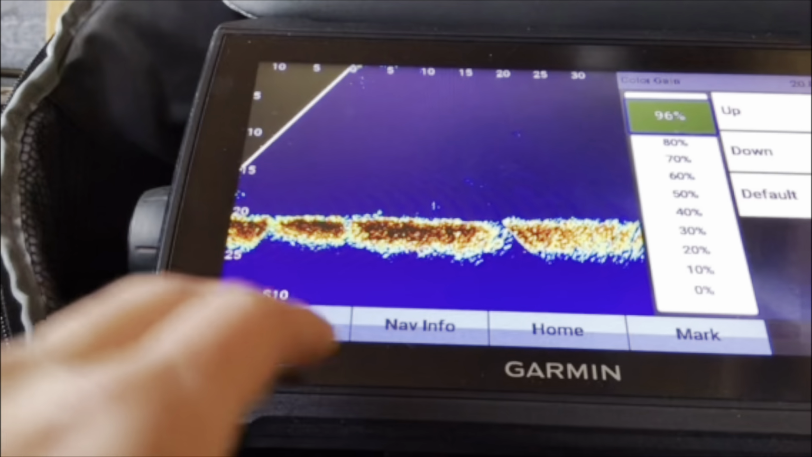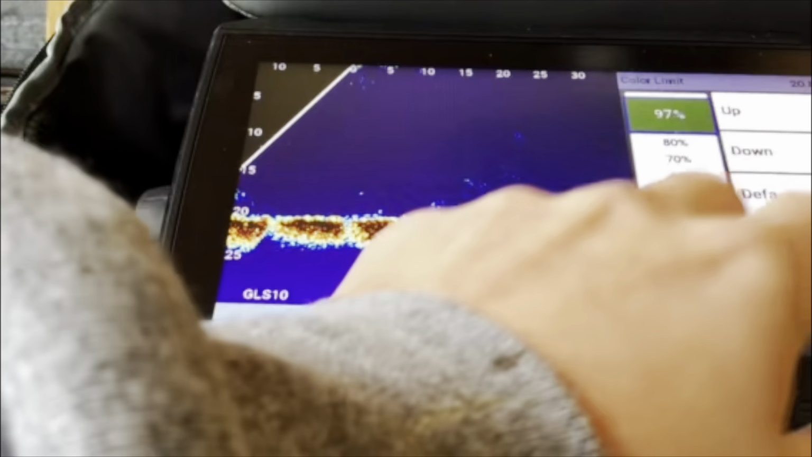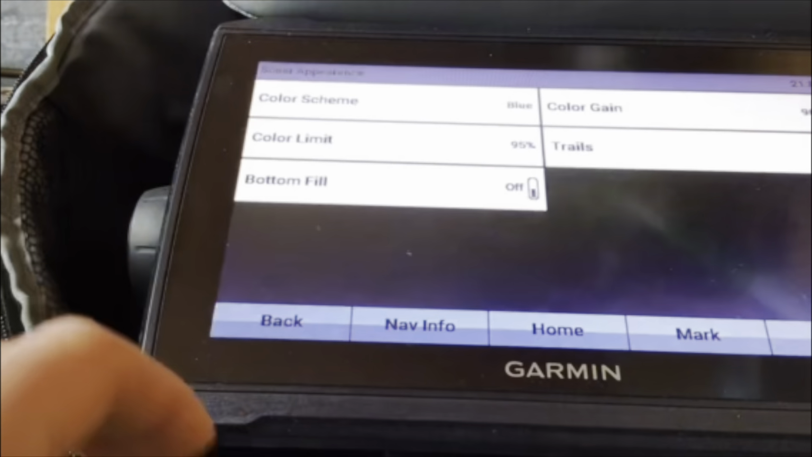And another thing that's kind of like this is color limit. Right now I have it at 100, which is probably a little high. But if you go to 0, 17, it clears up your image. So I'll put this to about 95. That's where I like it.